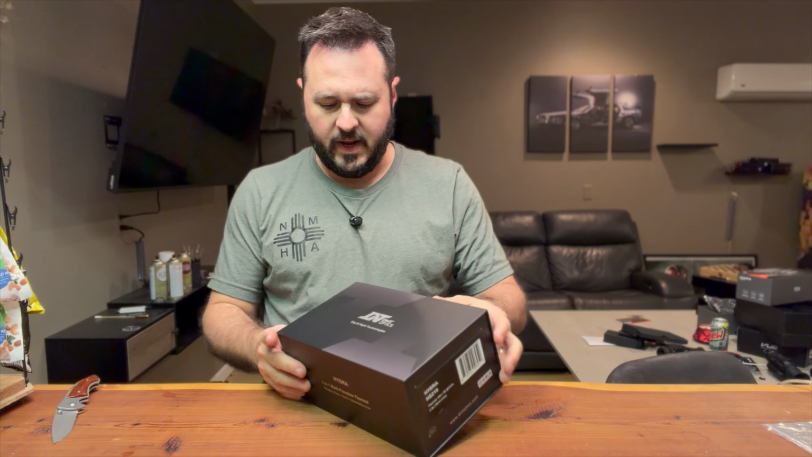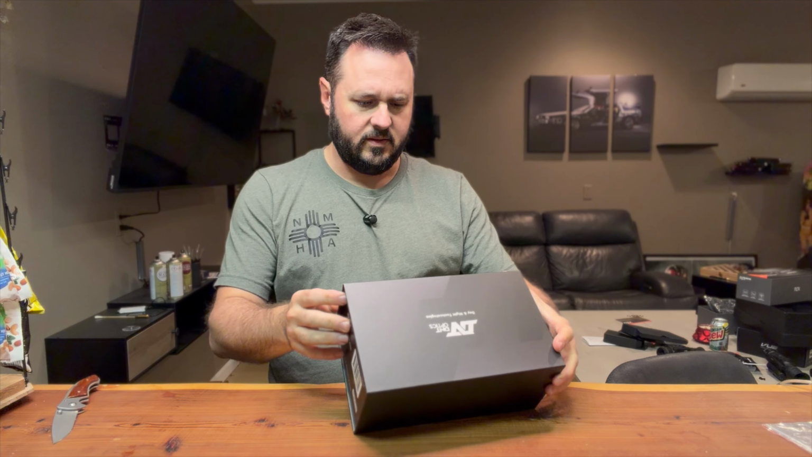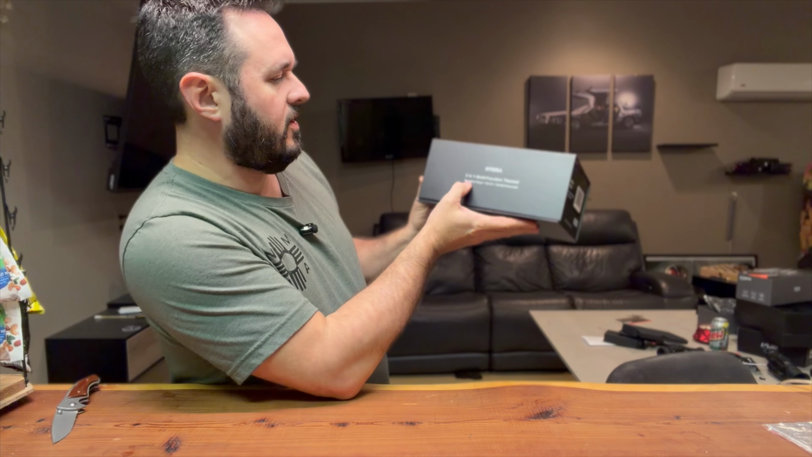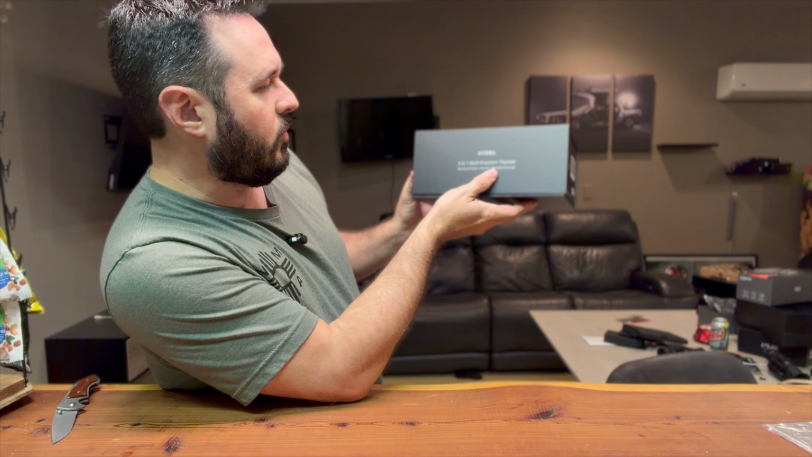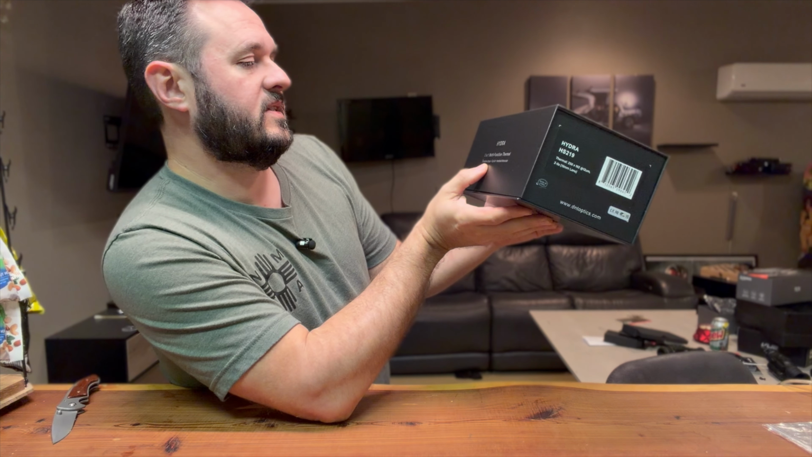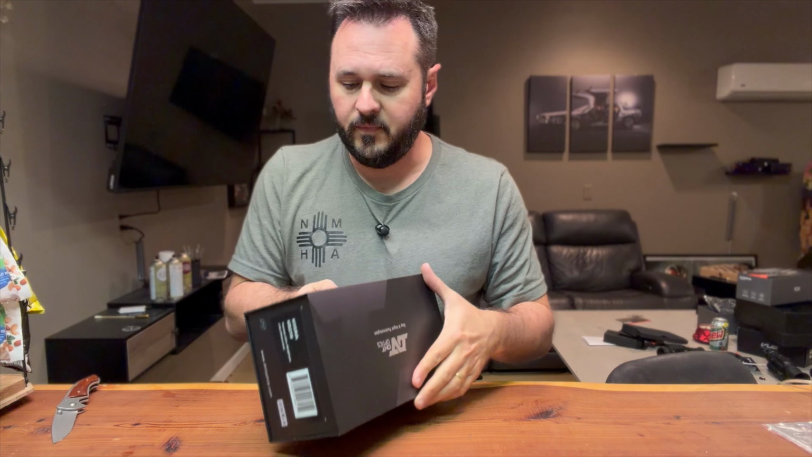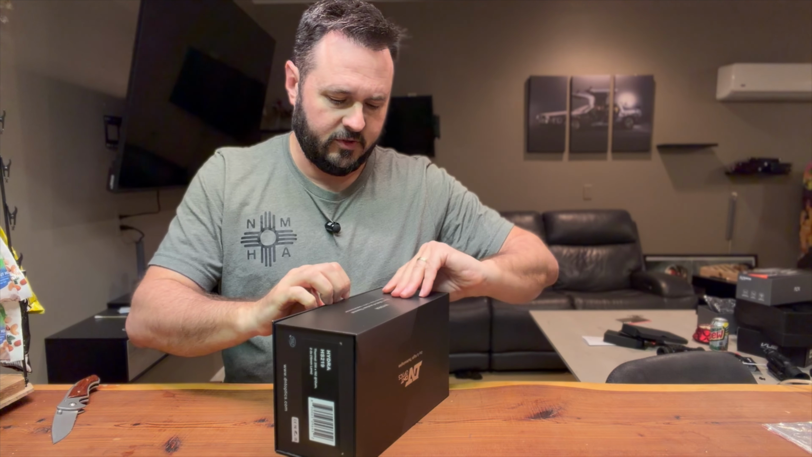Typically thermal is what I like to use, but I believe this one might have some thermal in it. It does say it's a standalone, a 3-in-1 multifunction thermal. Okay, it is a thermal. All right, maybe that's why I ordered this thing. So it's a standalone scope, clip-on, and handheld monocular. So let's open this thing up and check it out.